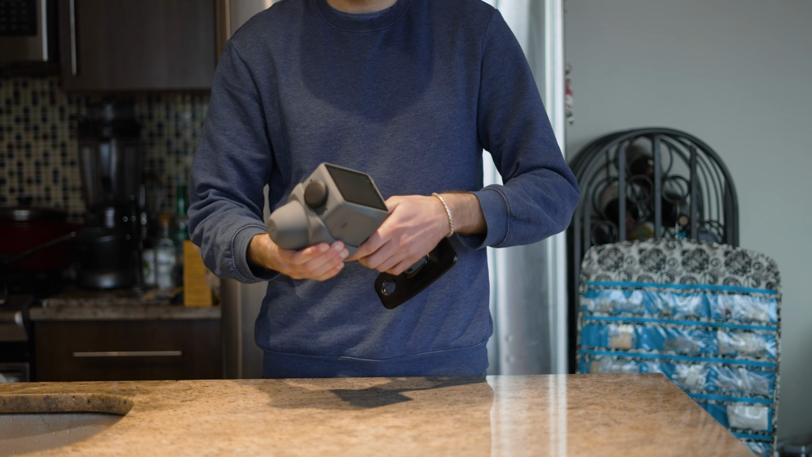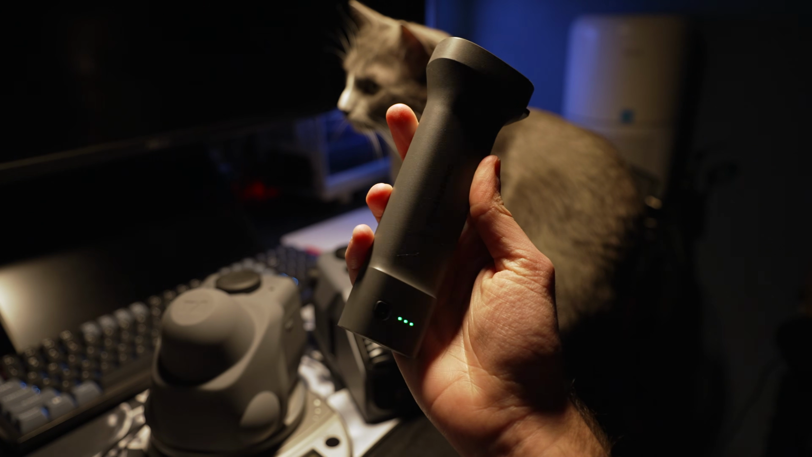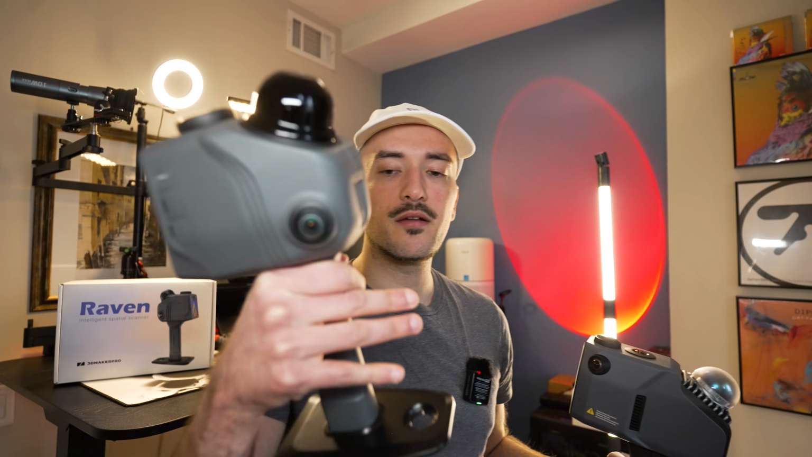I really love their new grip. Their old one I found to be a little bit flimsy. This new one has a locking mechanism, so you can do whatever you want. You can shake it all around and it will not detach from the grip. With the Eagle, the battery is integrated into the unit itself. With the Raven, the battery is integrated into the grip.